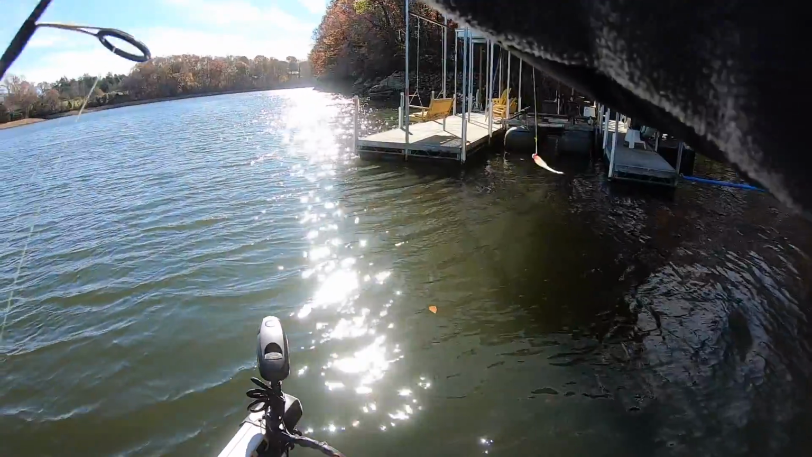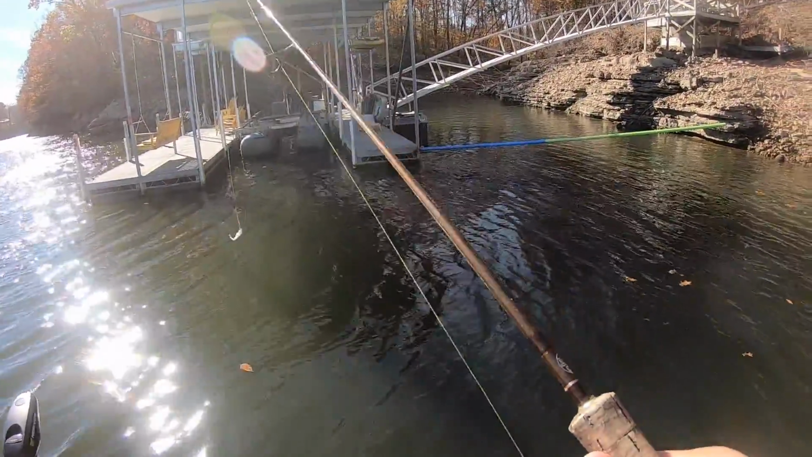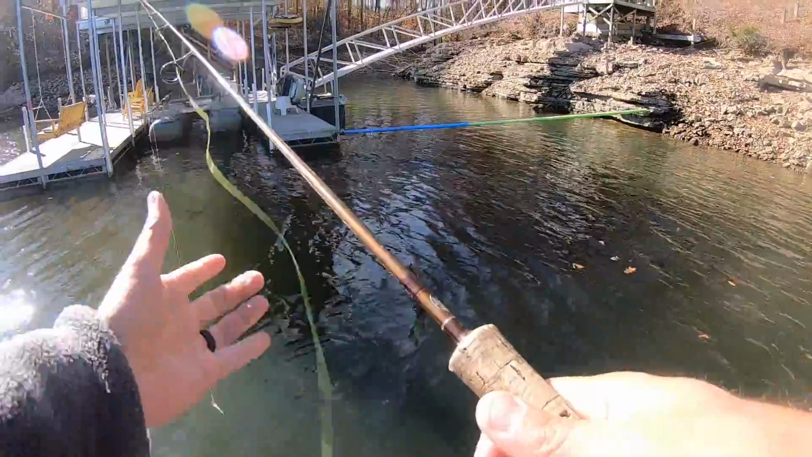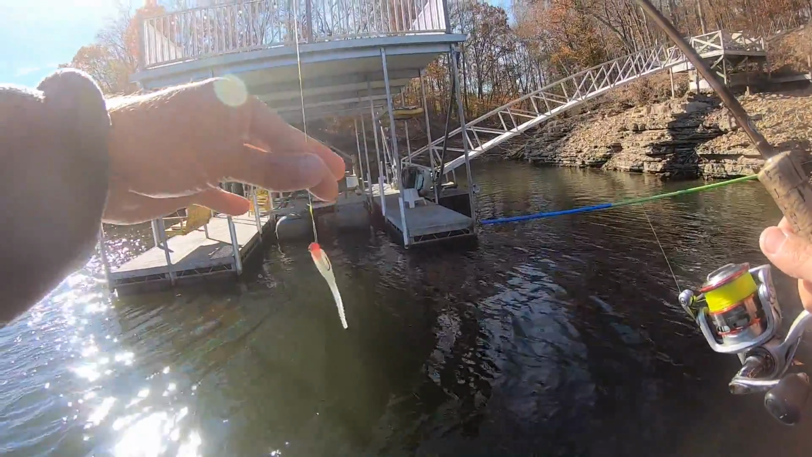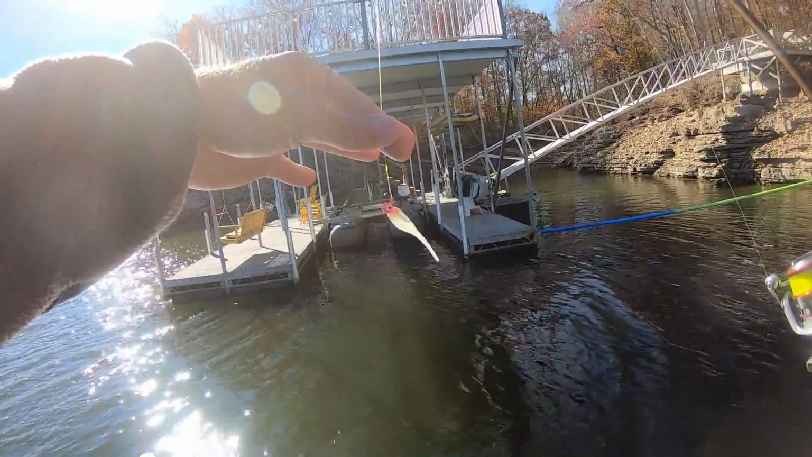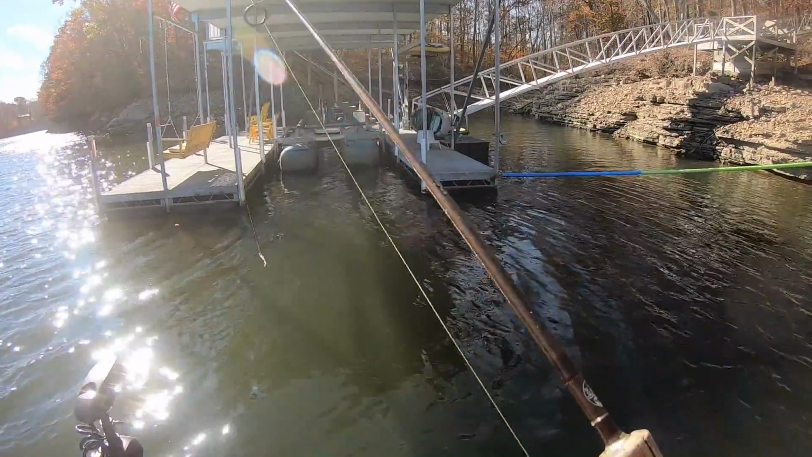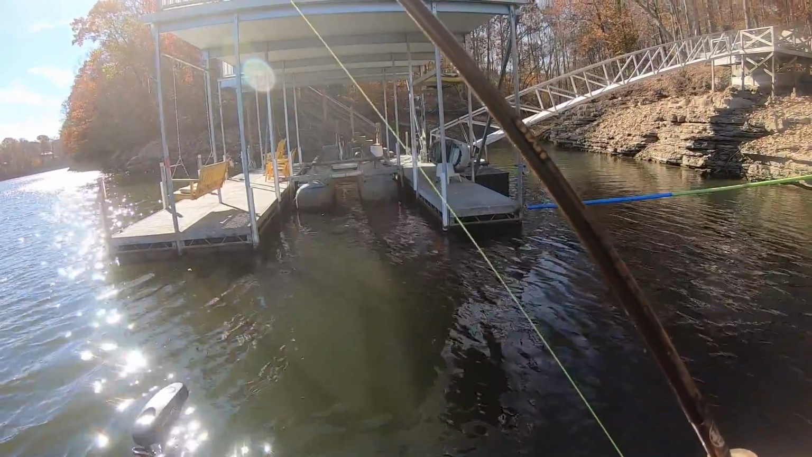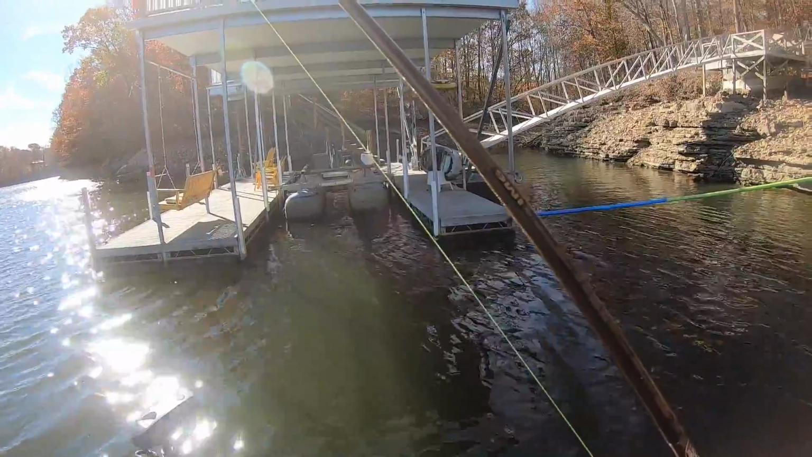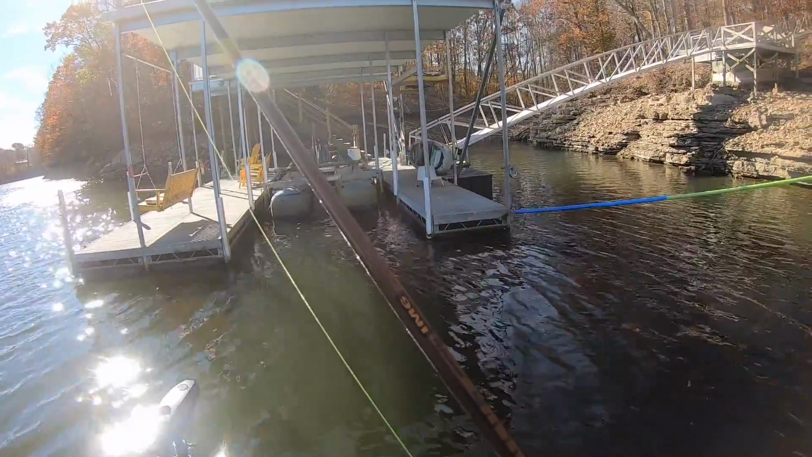So I went to a 1/16 ounce jig head here just so I can feel it a little bit better. Little pink 1/16 ounce jig head. Still using a Bobby Garland. I found a dock right here that is slap loaded with fish. I mean, it's got a bunch of them on it. We're gonna see if we can get up here and get us a couple of them to bite.